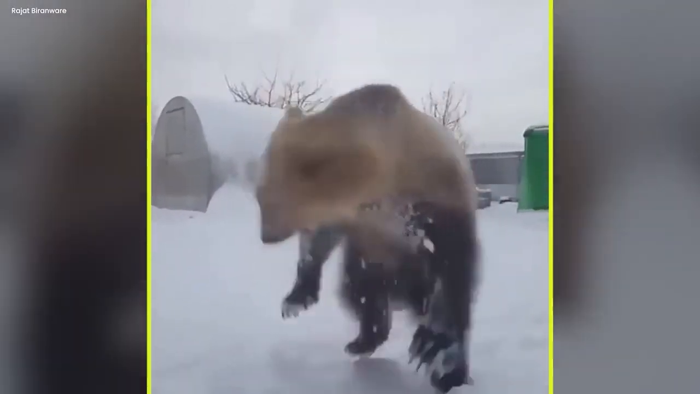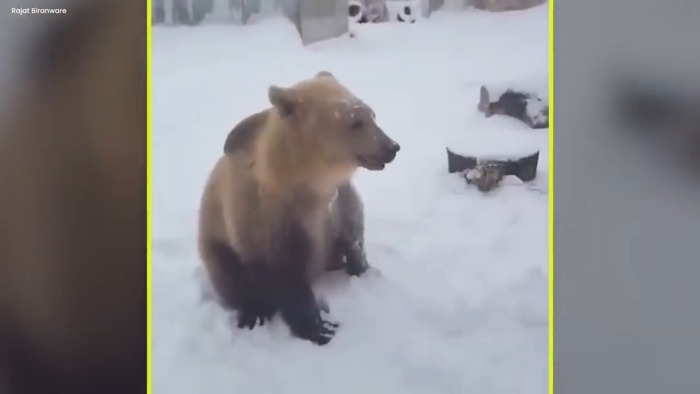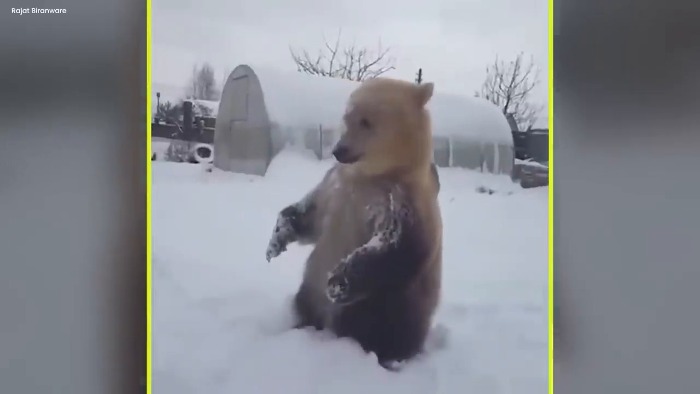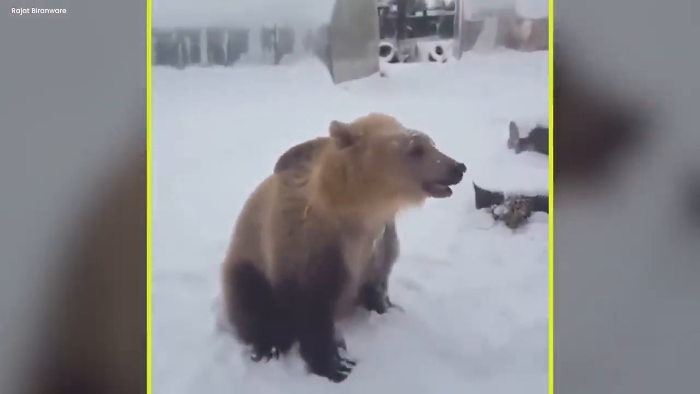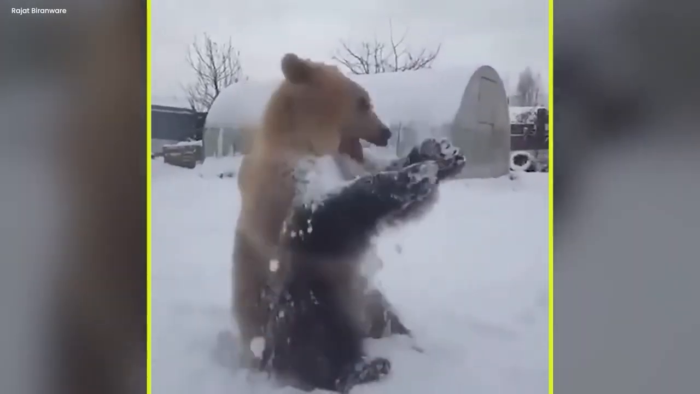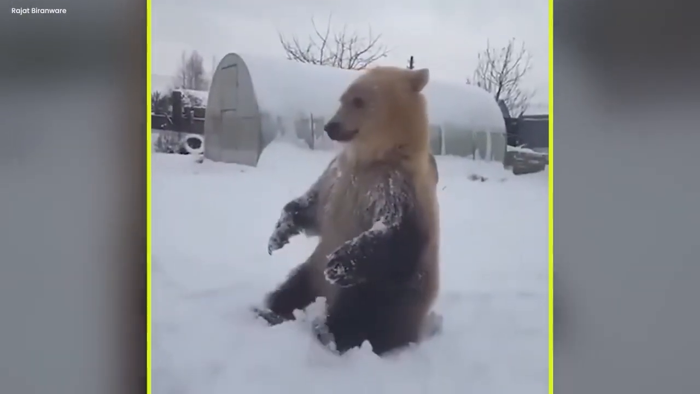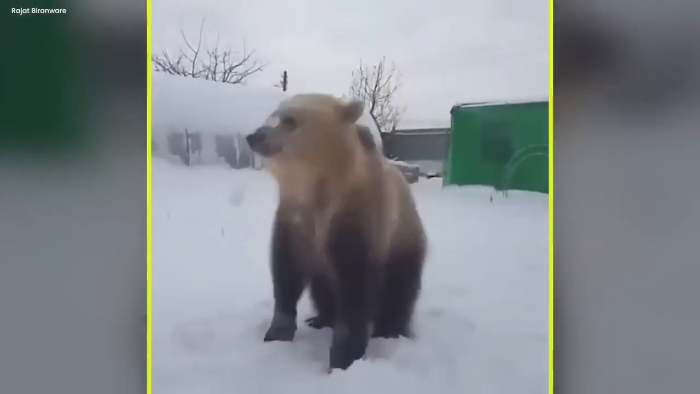The sight was so amazing and rare that it left everyone super surprised. Seeing a bear like this was a once-in-a-lifetime thing. It felt like a dream, but it was real. Imagine a big fluffy bear covered in snow playing with people like they were its pals. It was so cool, and the video made it even cooler. Nature can be full of surprises, and this was definitely one of them.